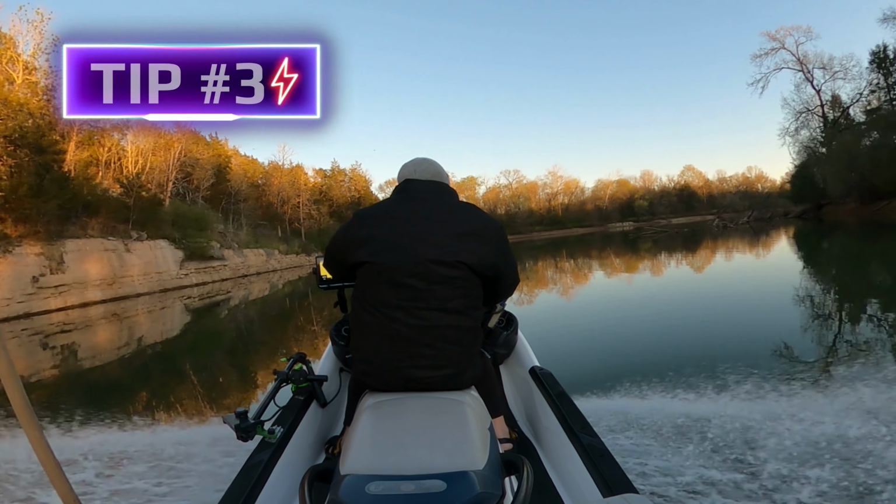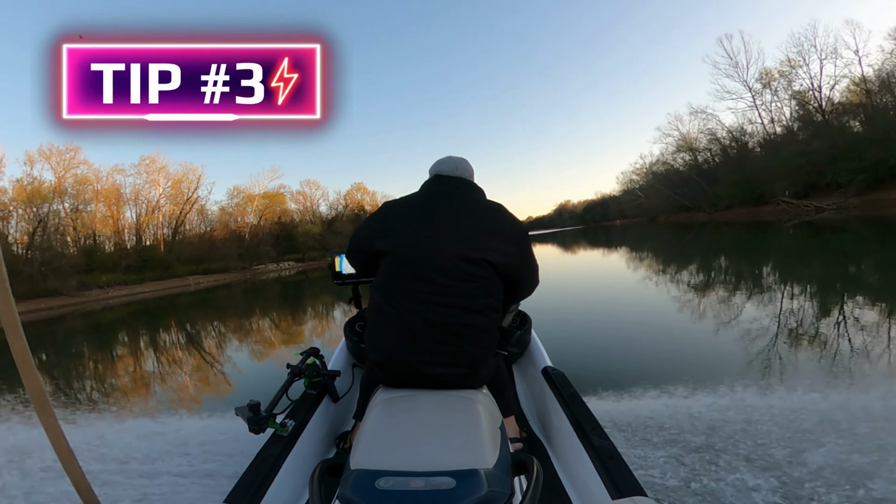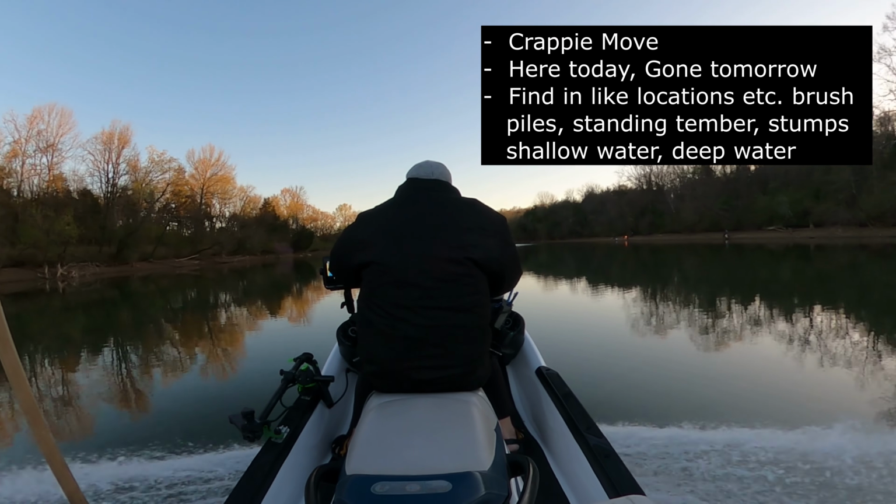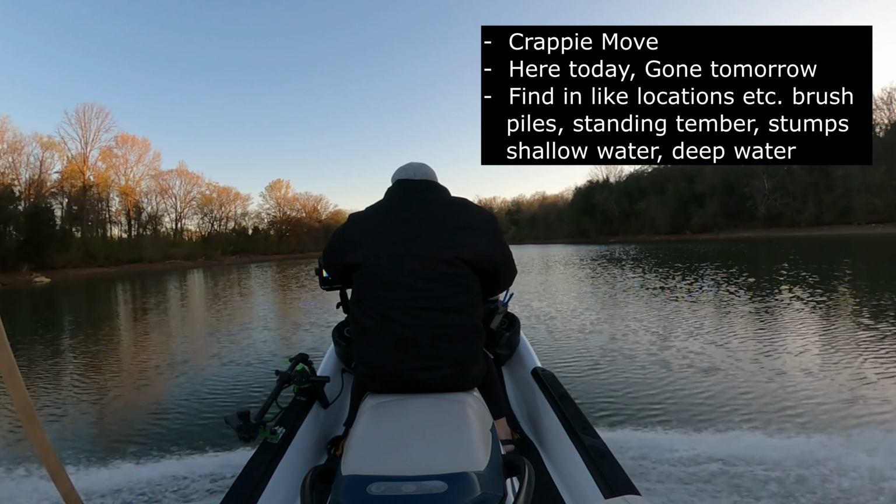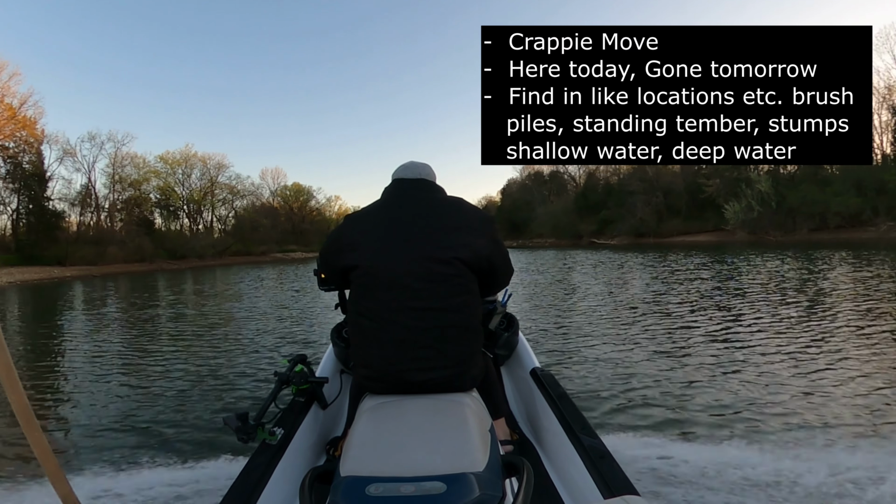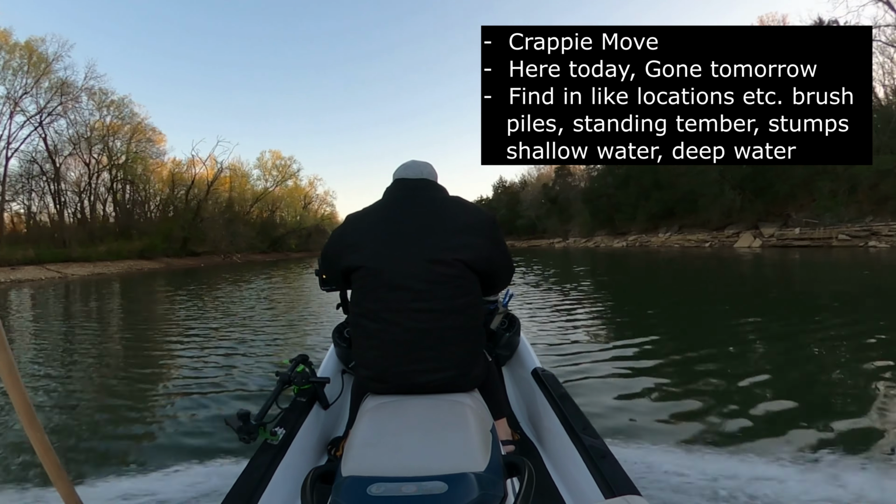And tip number 3 for catching more crappie is that when you find them, they'll be there today, and then tomorrow they could be gone. So you may have to change your strategy and look for other places, but they'll be someplace in like areas. If you find them on brush, they'll be in brush. If you find them at 10 feet, the other ones will be at 10 feet, etc. So make sure you're paying attention to where they're at and look for those same places elsewhere if you can't find fish or if they're not biting.